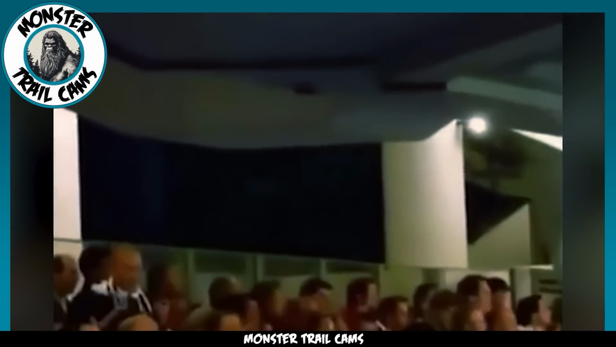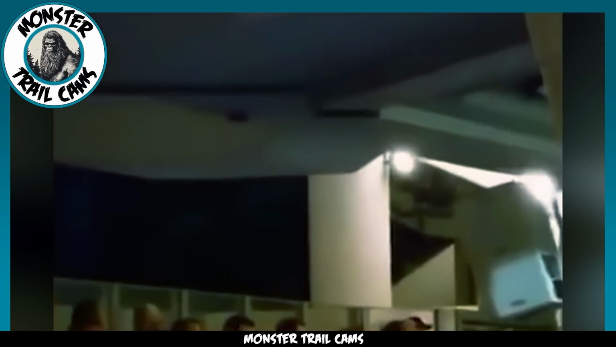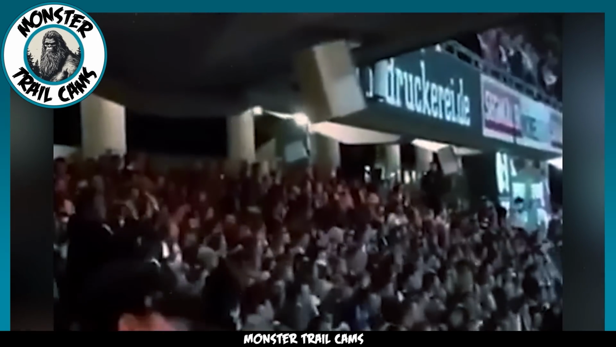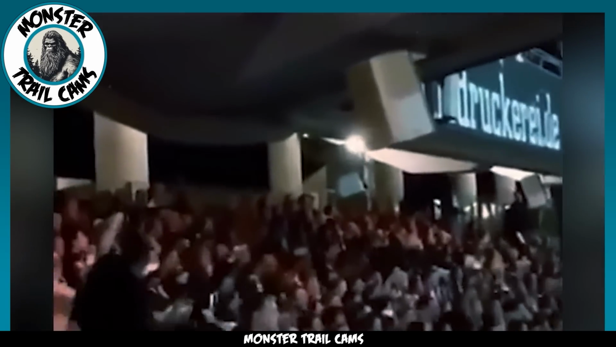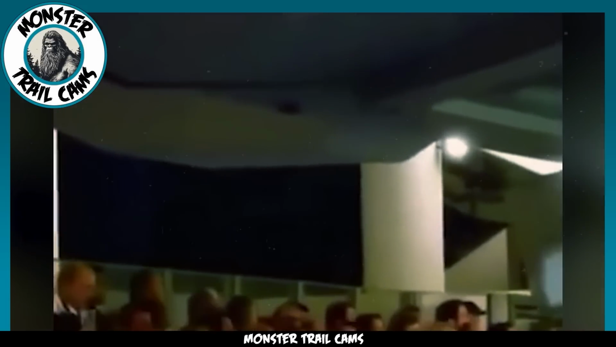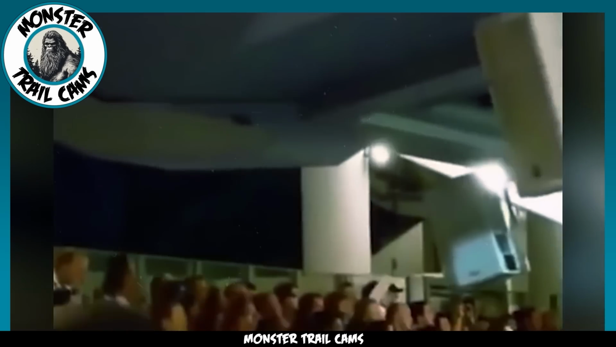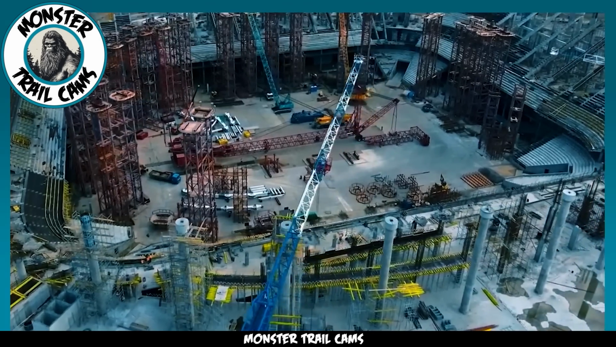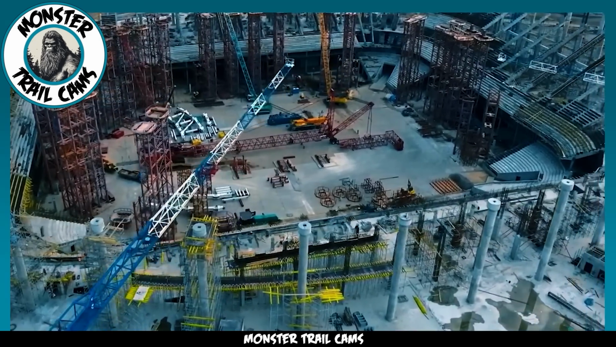But what's really interesting, and a bit alarming, is that they seem totally unaware that the part of the stadium right above is actually shifting and bouncing up and down. Believe it or not, the fans right under this shaky structure don't appear to have any clue that something's not quite right. It's almost as if they're too caught up in the excitement of the game to notice that the stadium itself is joining in on the action, but in a way that could potentially be dangerous.